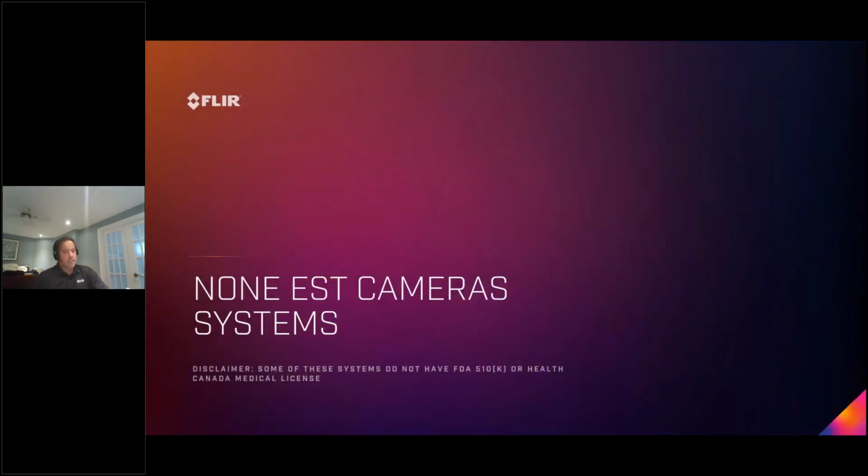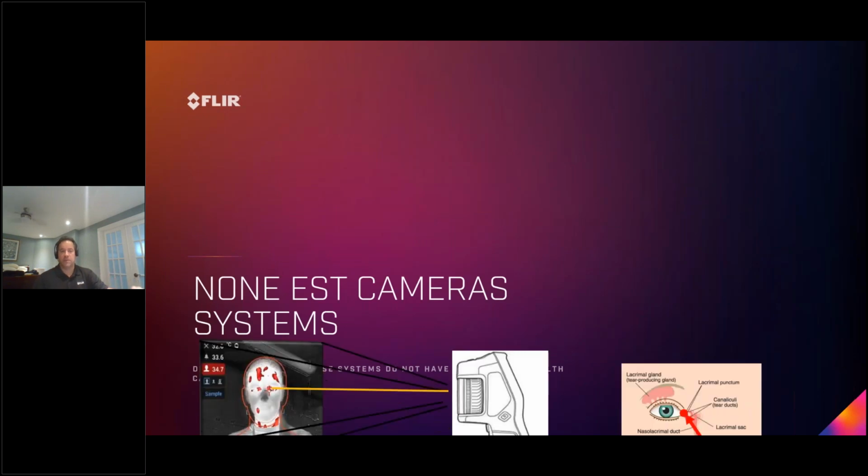Now we get a request a lot for non-EST cameras, the cameras that do not have the averaging mode. So the cameras I just showed you, except for the IR200, all have that averaging method where you're able to create a live baseline to look at what's in front of you and then adjust for any variations throughout the day. We have cameras that can still do temperature measurement, but without the averaging. You would have to do your own manual averaging, basically. You'd have to have a file, an Excel file, or some kind of writing, to create your own average, which is the best way to do this kind of measurement.